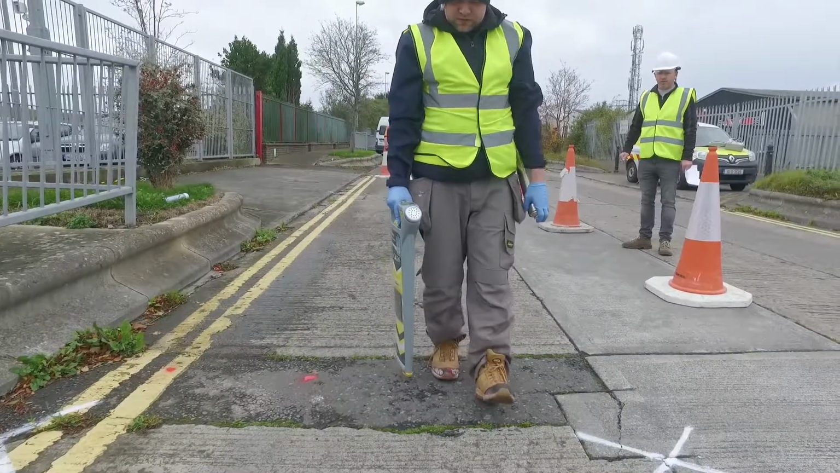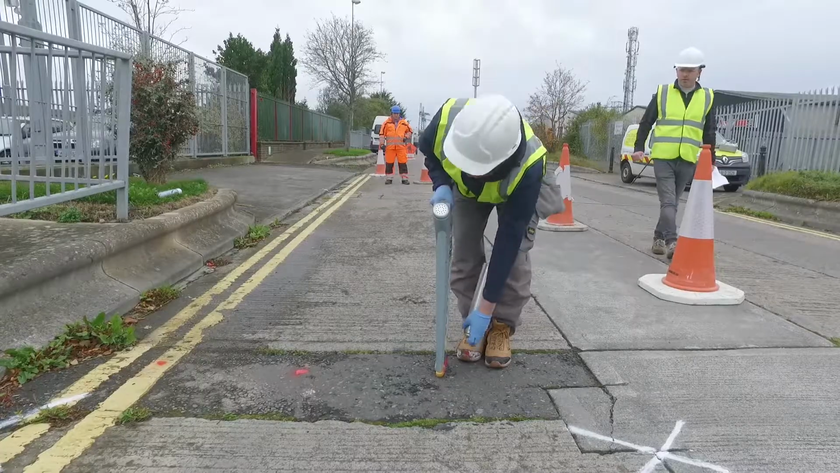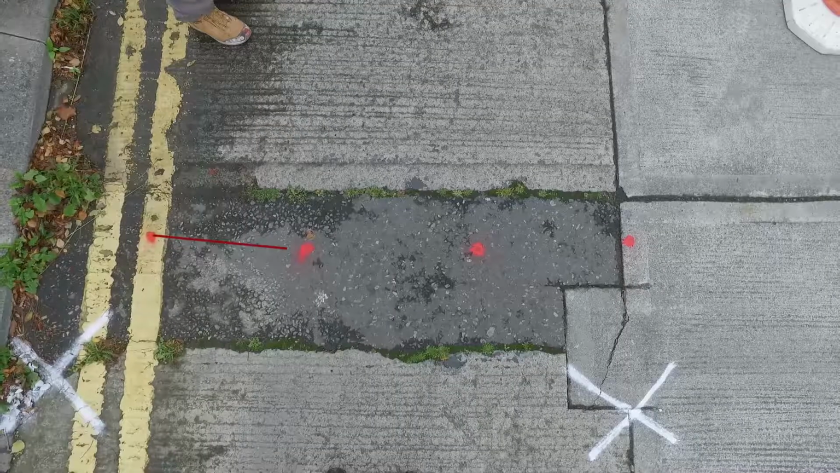This piece of equipment should have a calibration cert. The operative must hold a relevant CSCS card and the device must be used as per training.